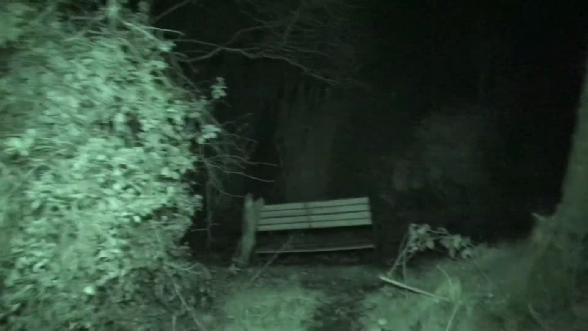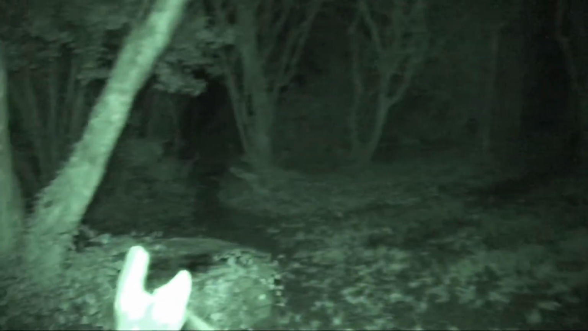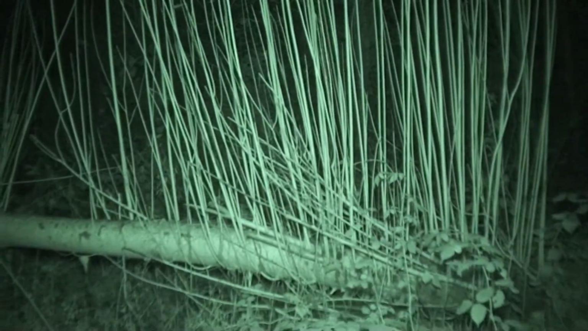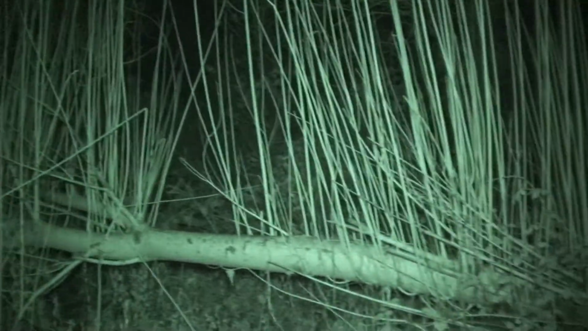There was a tree that fell. There's a little pond in there. It's kind of overgrown and that. Some bog oak. The willow tree that fell down, and all those sprouts reaching upwards.